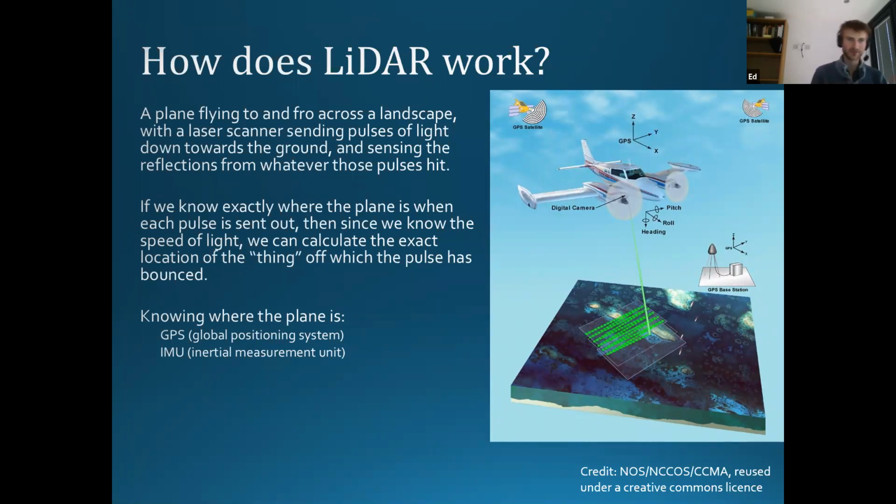So its pitch and its yaw and roll and things like that as it's moving through the air, because obviously whilst they're trying to fly in a nice straight line, differences in air pressure, wind speed, etc., will be making the plane move a little bit as it's flying along. So with all these extra bits of kit, we can hopefully work out to a very, very high level of precision where exactly the plane is at any given moment at which a laser pulse is sent out. And in doing so, we can then work out where the thing on the ground is.